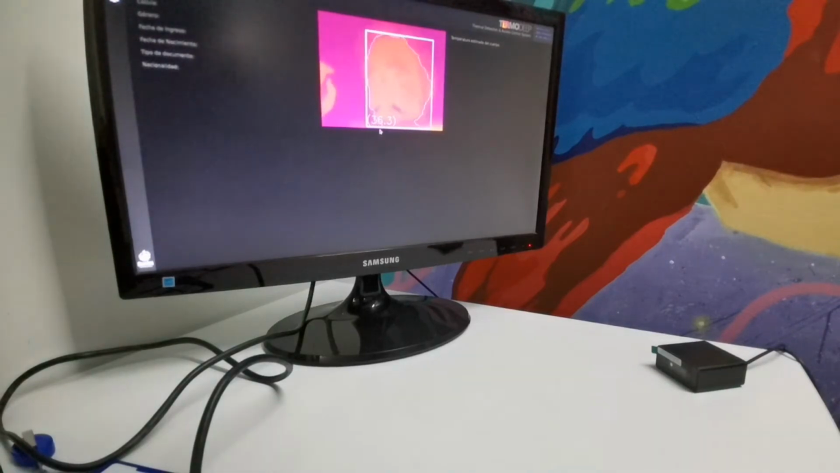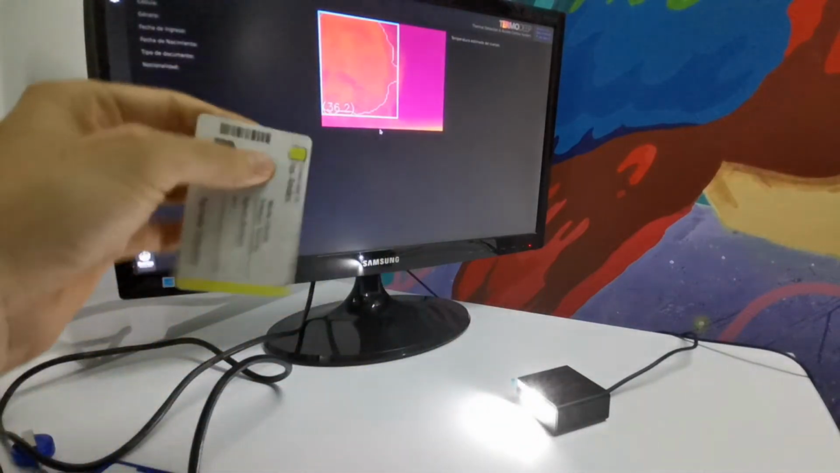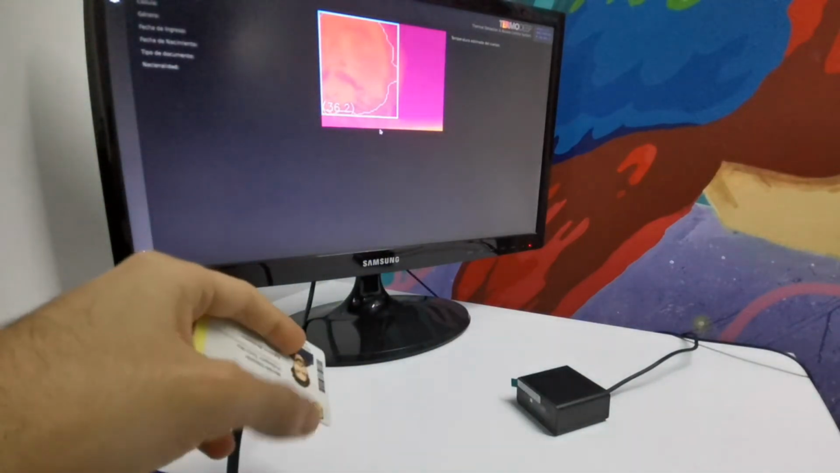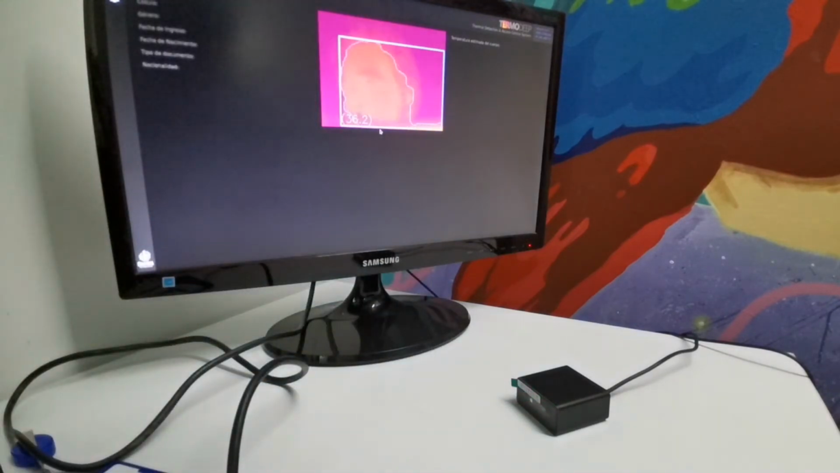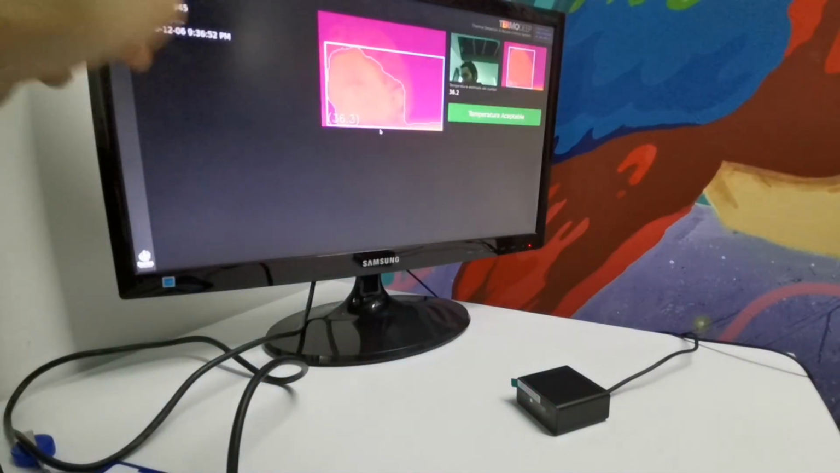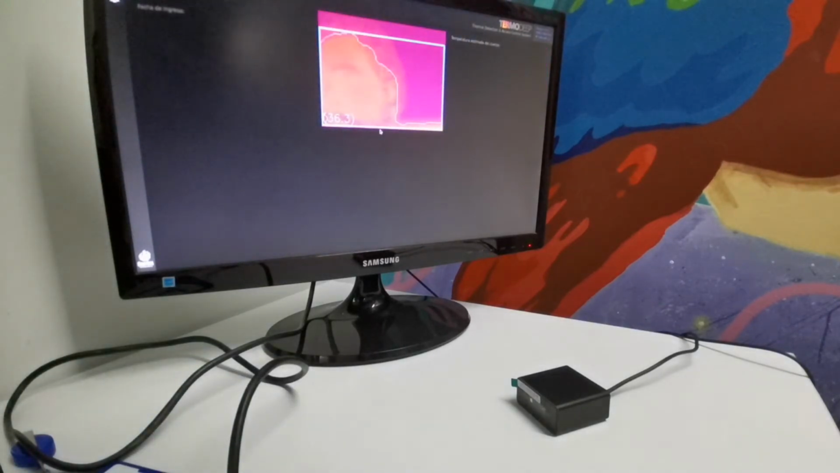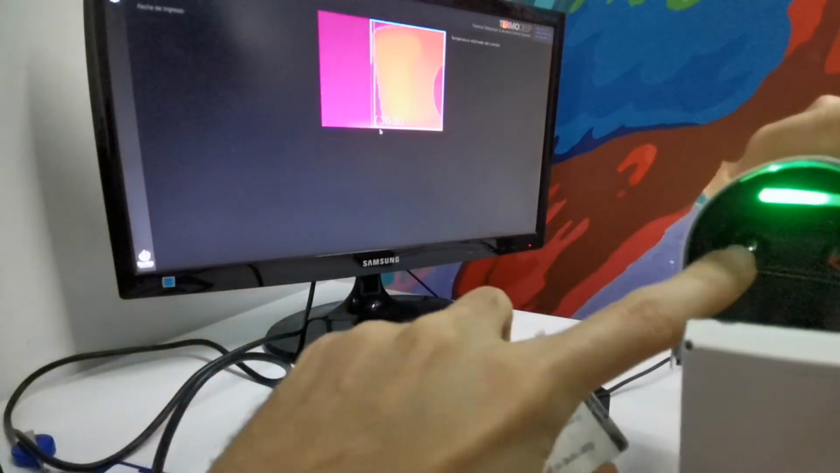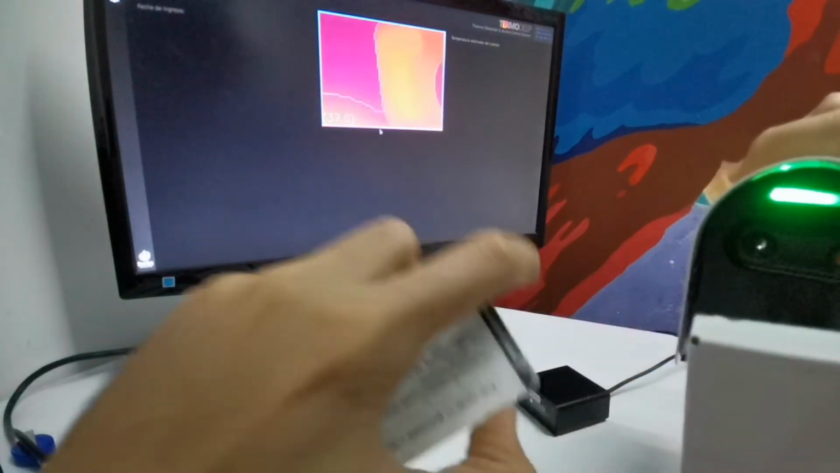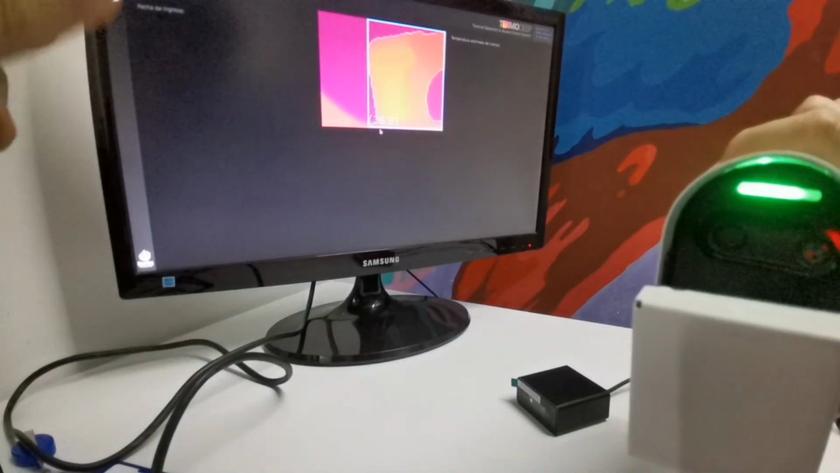So here I am. Hello. And we are going to pass my ID through the camera, and it's going to take my identification and take an RGB photo. Let's do it again. Right now it is doing a lot of calibrations, because as it turns on the temperature goes up, so it has to calibrate several times.